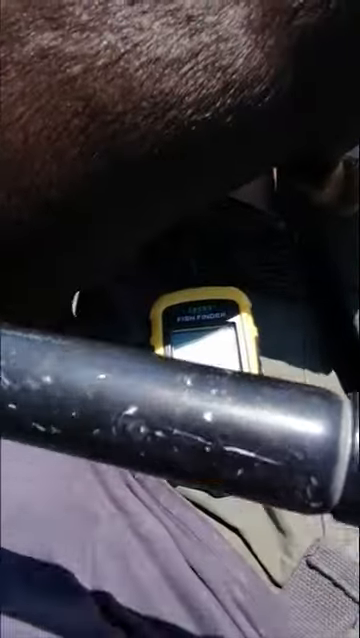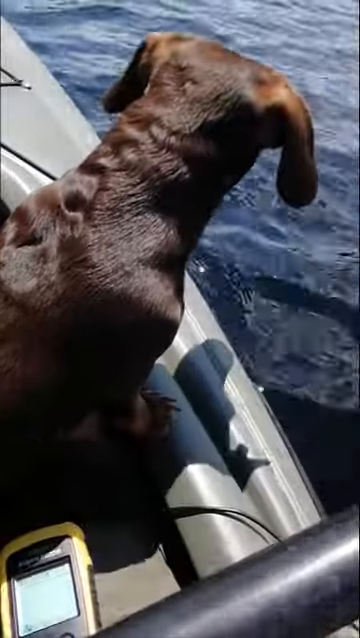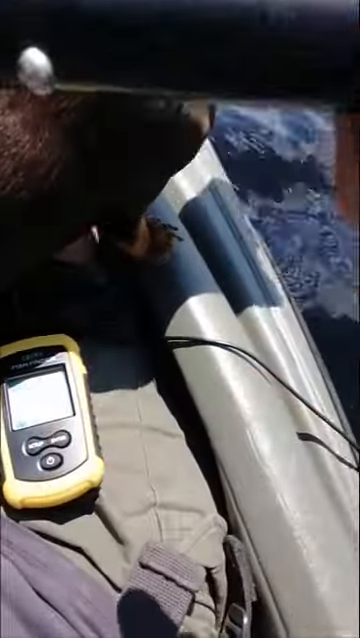So that's good. This thing wasn't expensive, so I'm surprised at how well it works. I'm trying to use the phone here now and paddle a kayak with one hand and not knock Abby overboard.